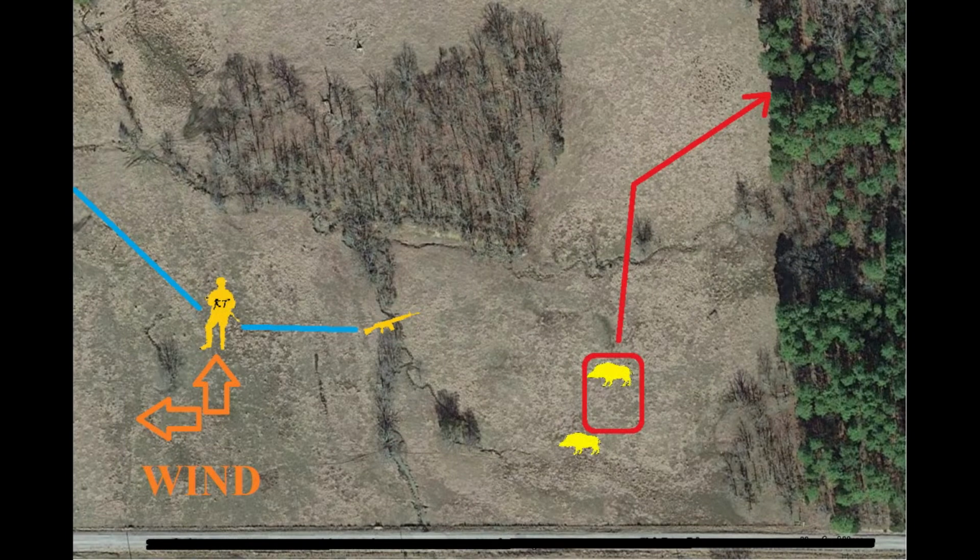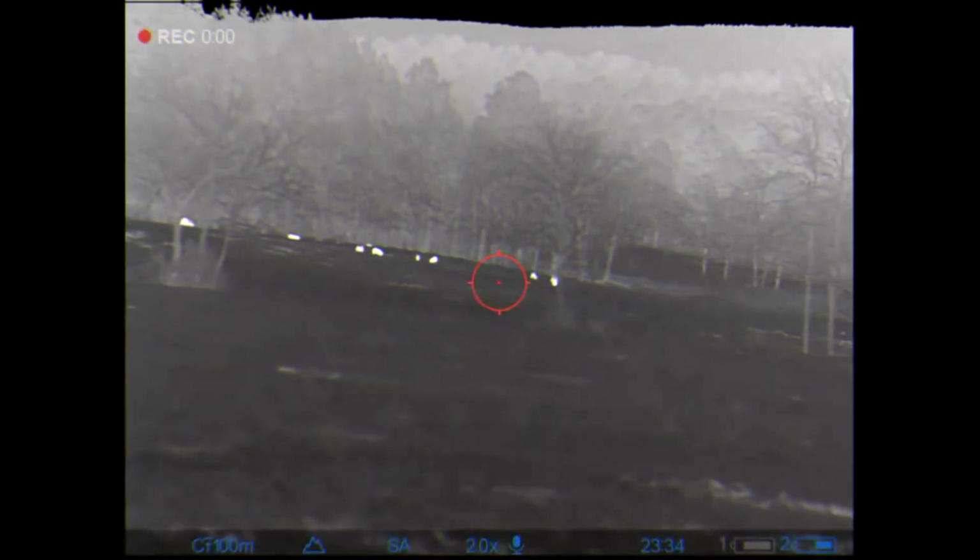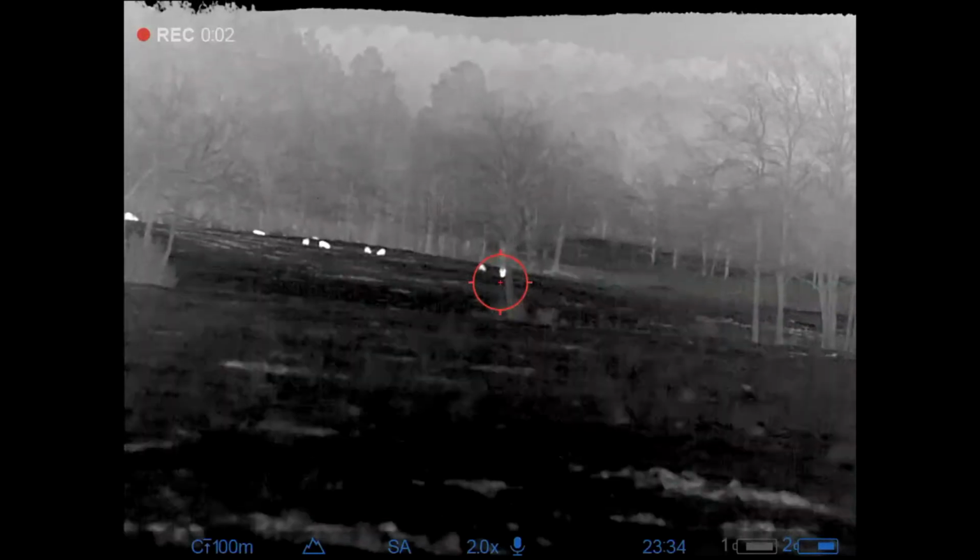property where I ended up seeing an entire sounder of hogs. And again, I was fortunate to have the wind in my favor as I made my way over to them. So we'll pick up the action here. Just doing some initial scanning at this point.